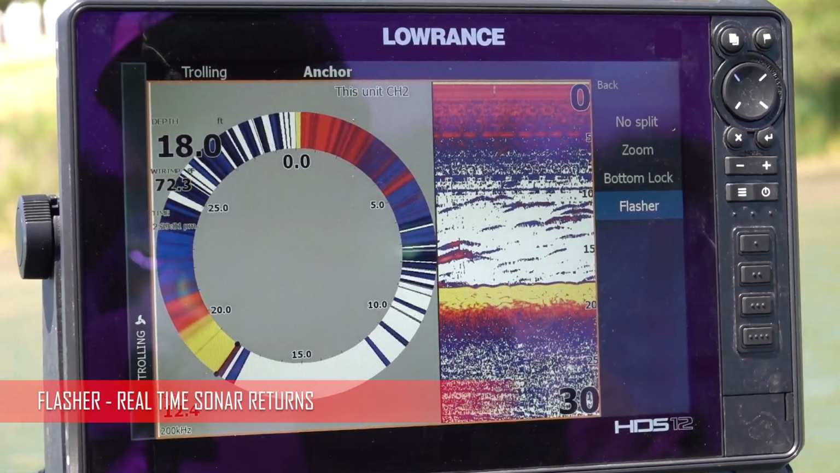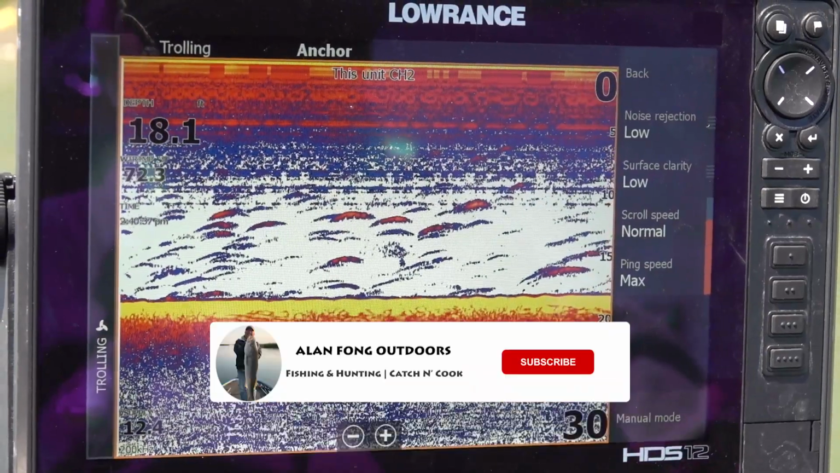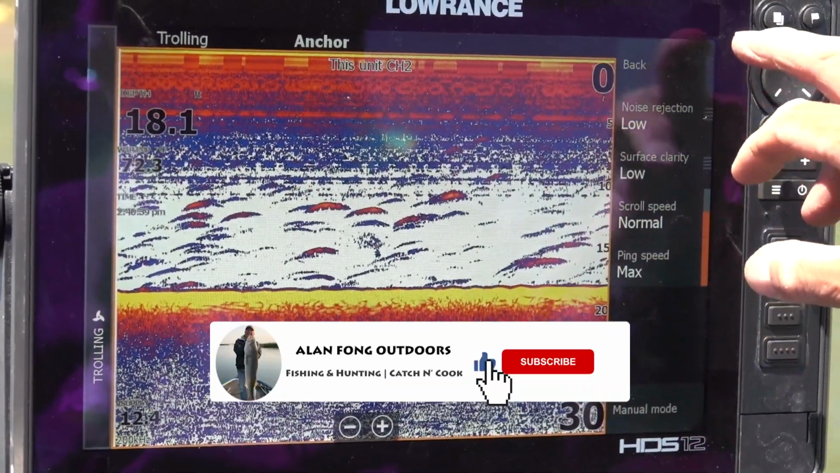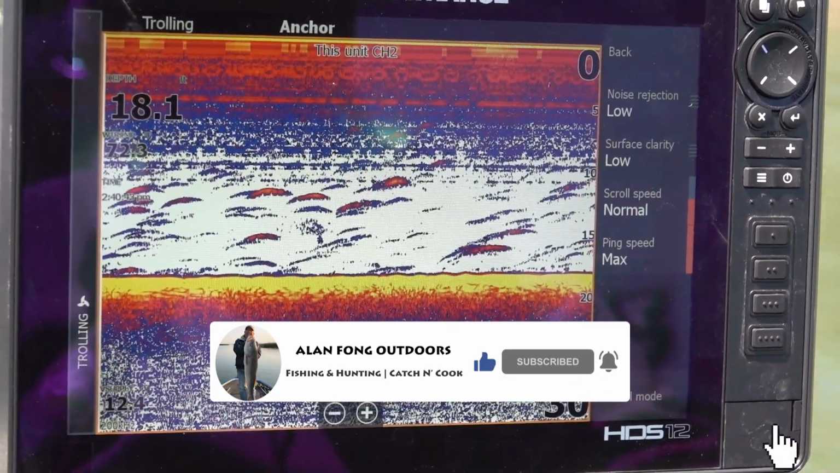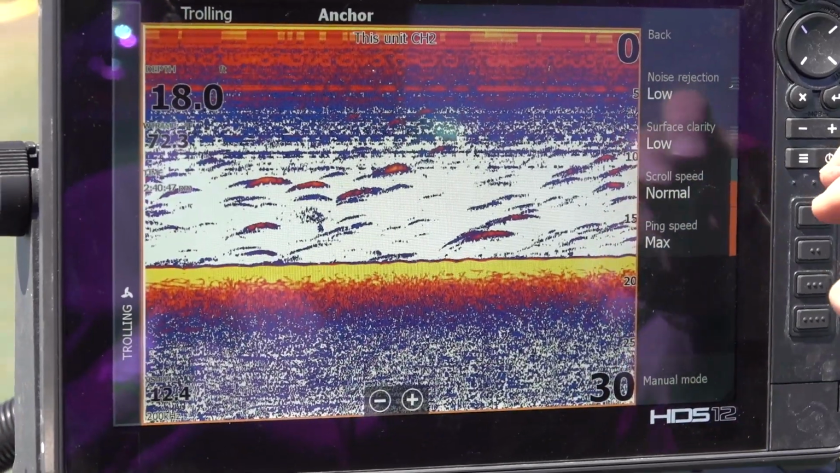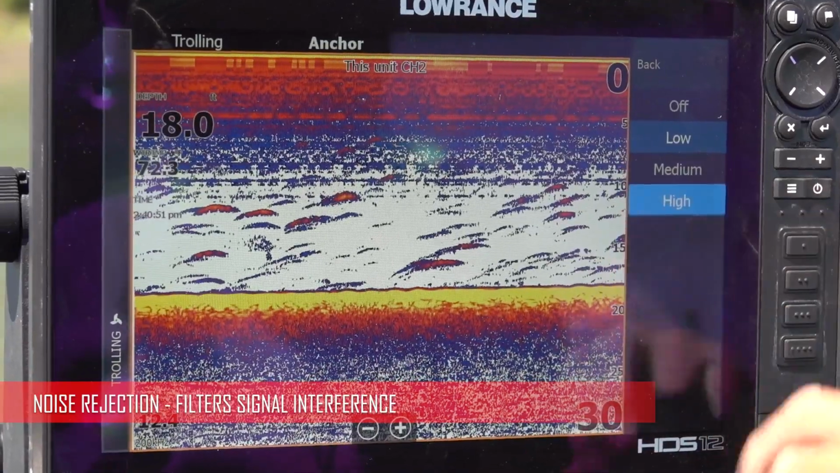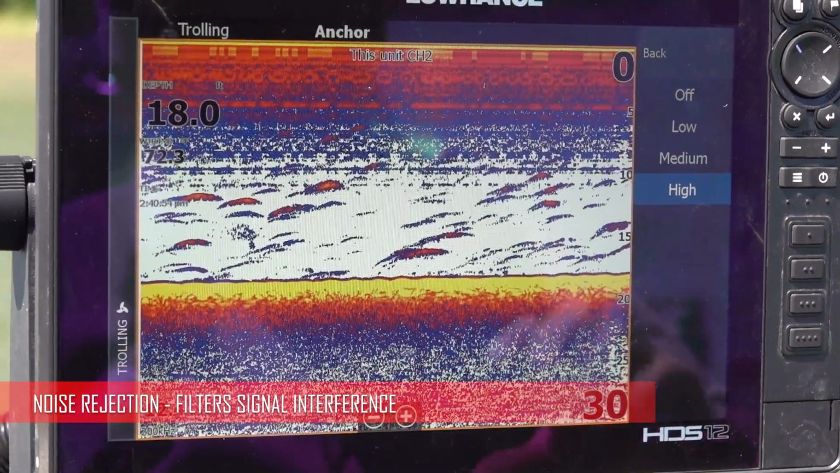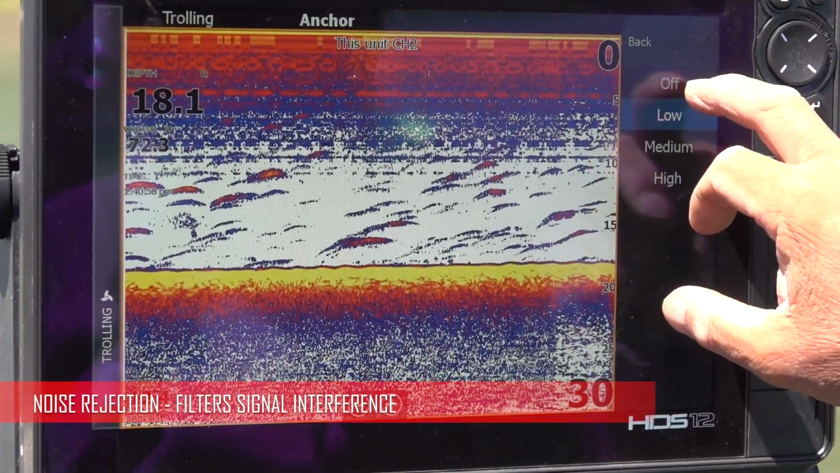99% of all fish finders have these options on them. All fish finders have these things, and they're called surface clarity, noise rejection, scroll speed, and ping speed. I want to go over them real quick. Noise rejection is just a filter. If you run these things at high, you're going to lose a lot of your picture. If you need it, you want to run low or off.